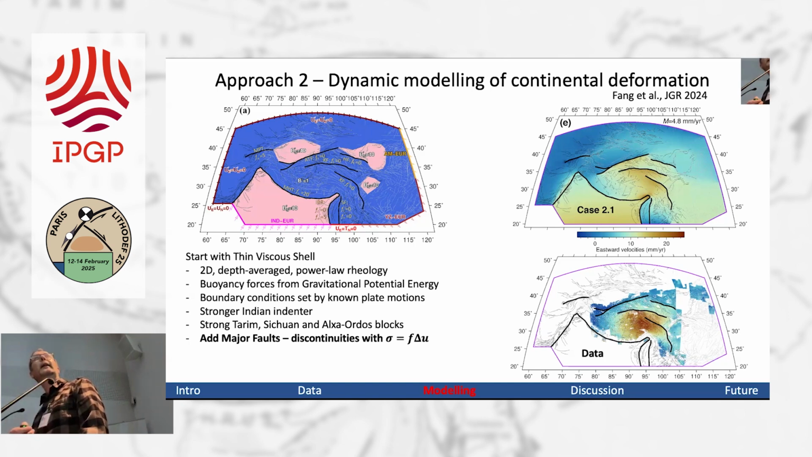We're already doing better here than the viscous model without faults. The way we parameterize the faults is they're essentially discontinuities where there's a shear traction that's proportional to the difference in velocity across those faults, with a constant of proportionality. Here, we can gradually make this better.